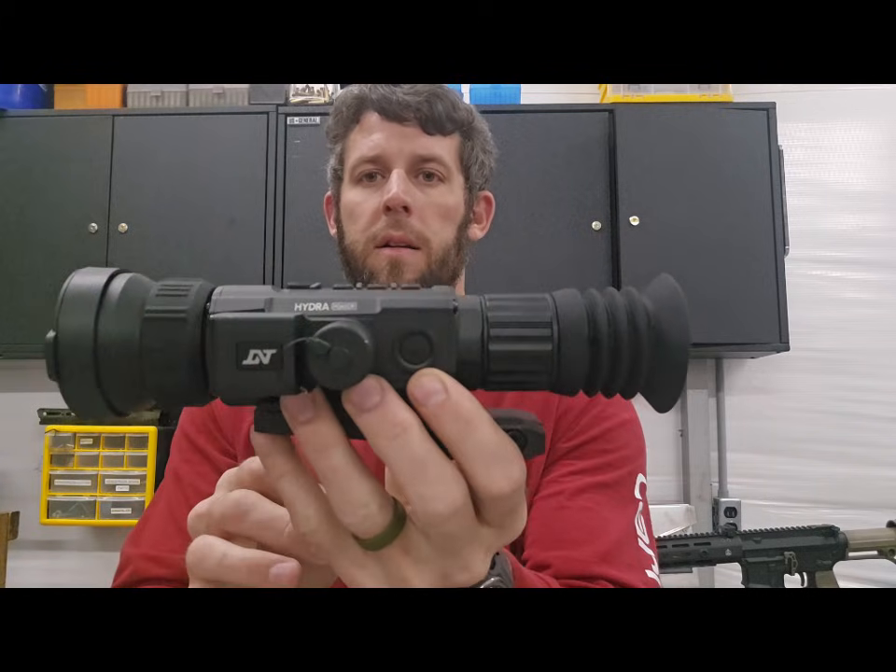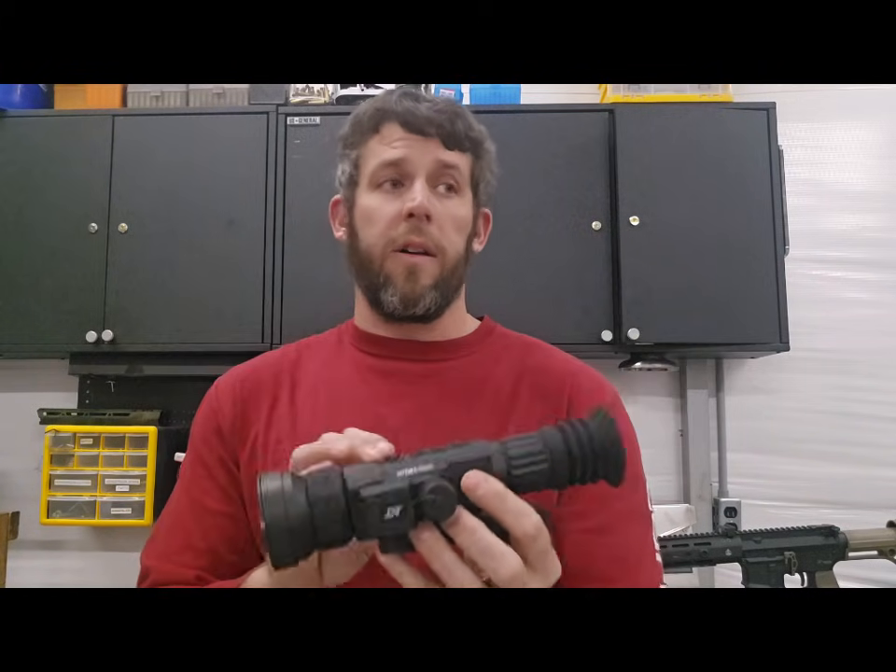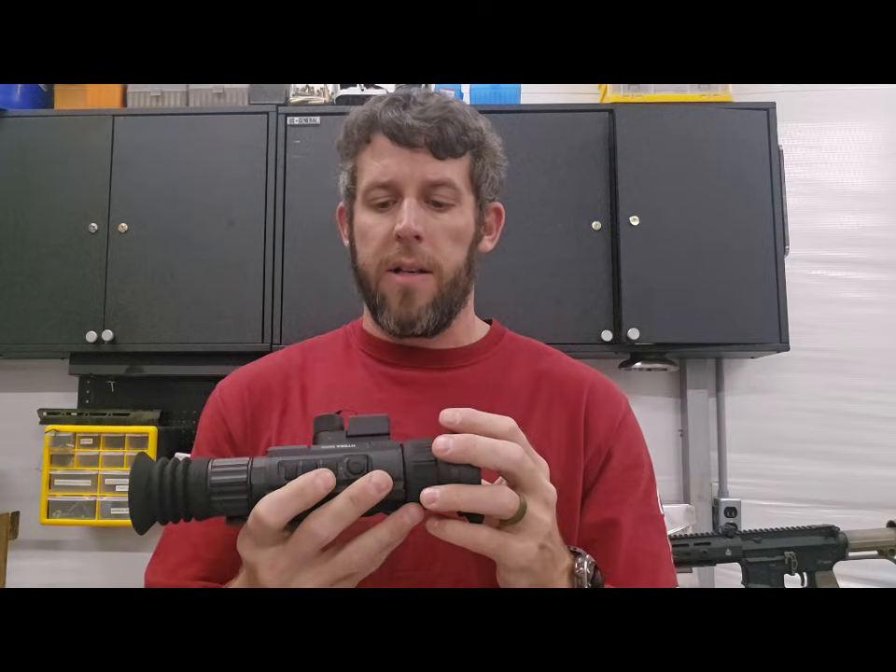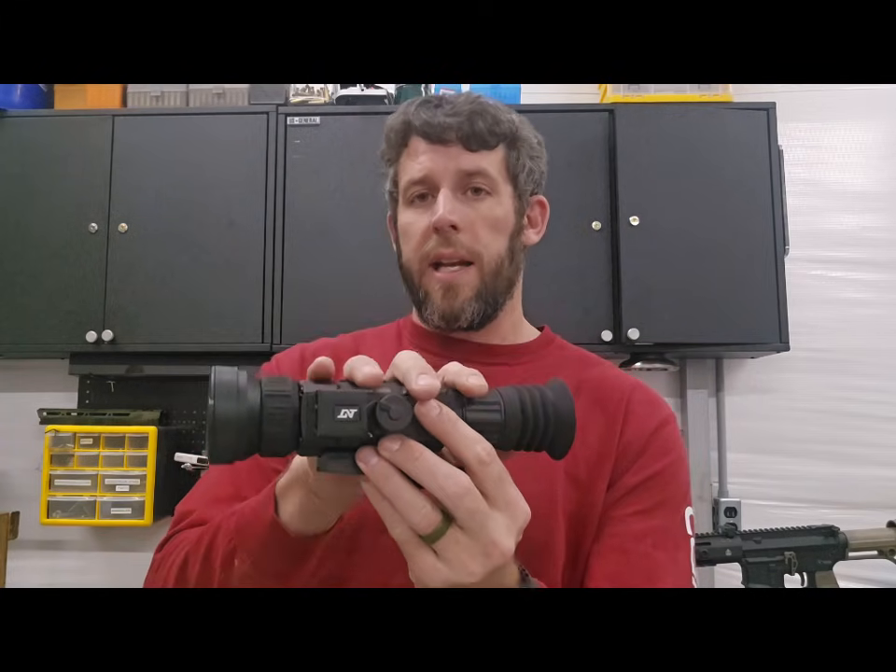The rangefinder button is on the side. You can turn the rangefinder on. The rangefinder was accurate. I didn't have any issues with it. I never really second-guessed my ranges. And it does have an internal ballistic calculator.